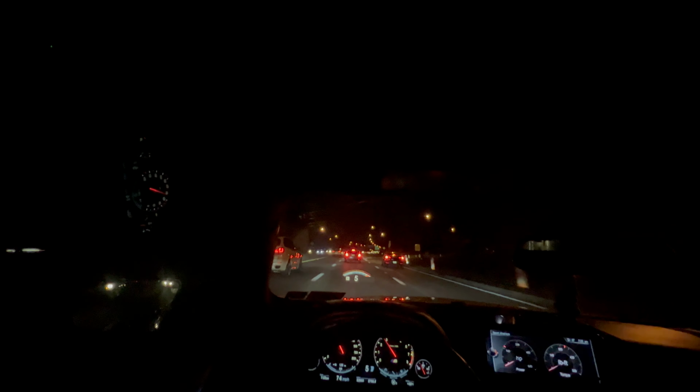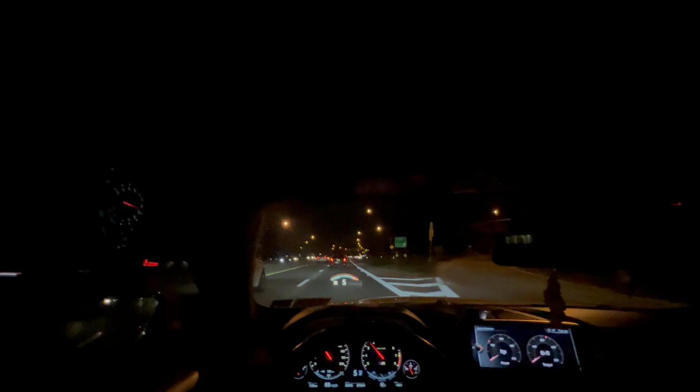Still on the road here. Hopefully the angle is still good, or hopefully it was good in the first place. So it looks like the Subaru is getting into it a little bit.